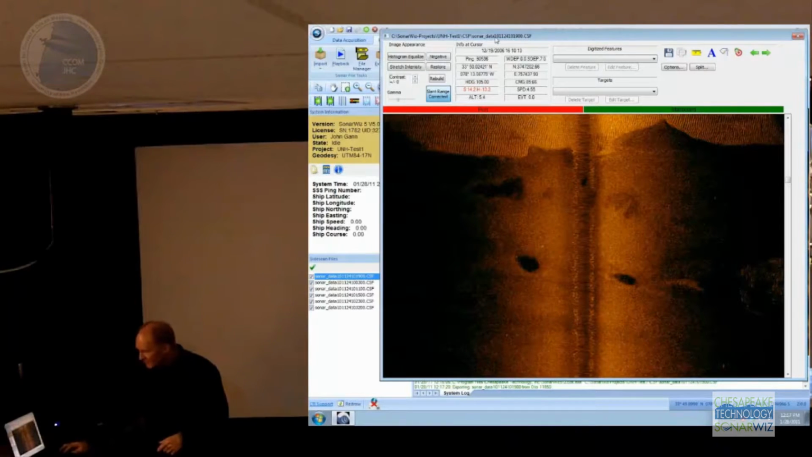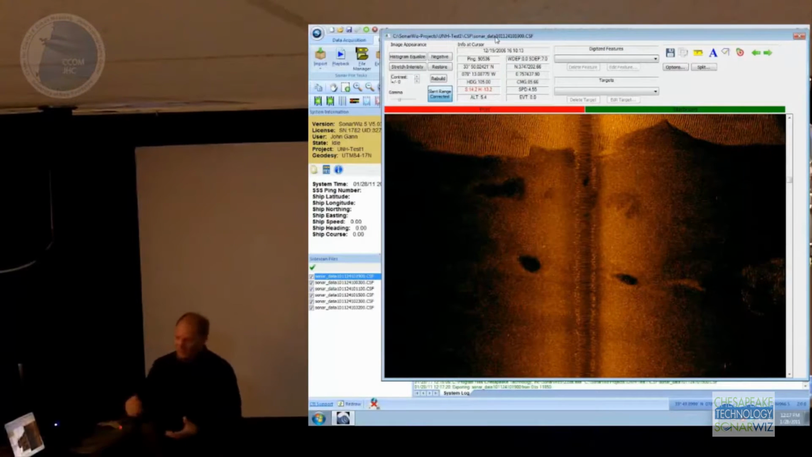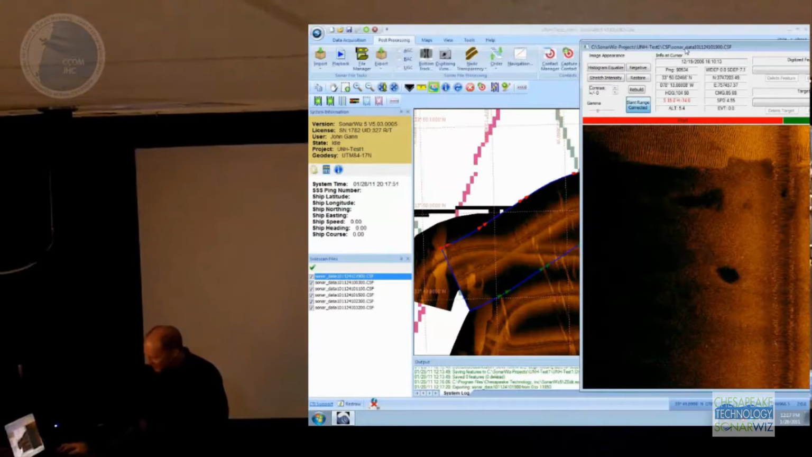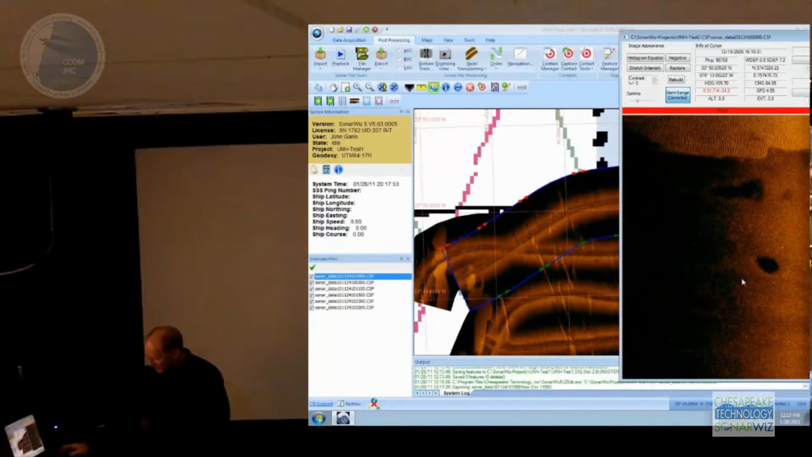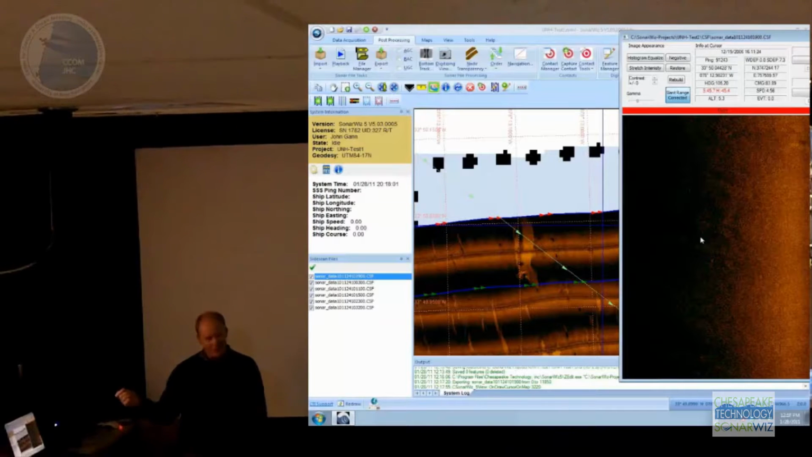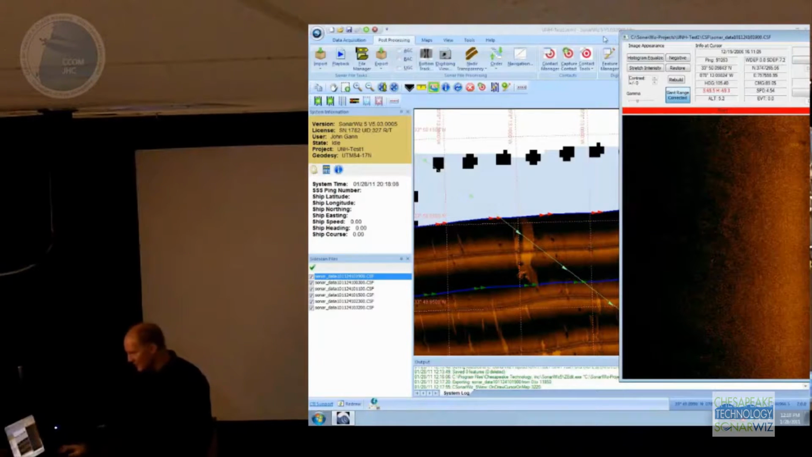Since we have this window up, it's nice. SonarWiz really benefits from having dual monitors. But one thing that you can see is, as I move the cursor around in this waterfall view here, it shows the cursor location in the map. And that's handy, because you can always see things better in the waterfall view than you can in the mosaic, because it hasn't been distorted by the geographic projection. It's a handy thing.